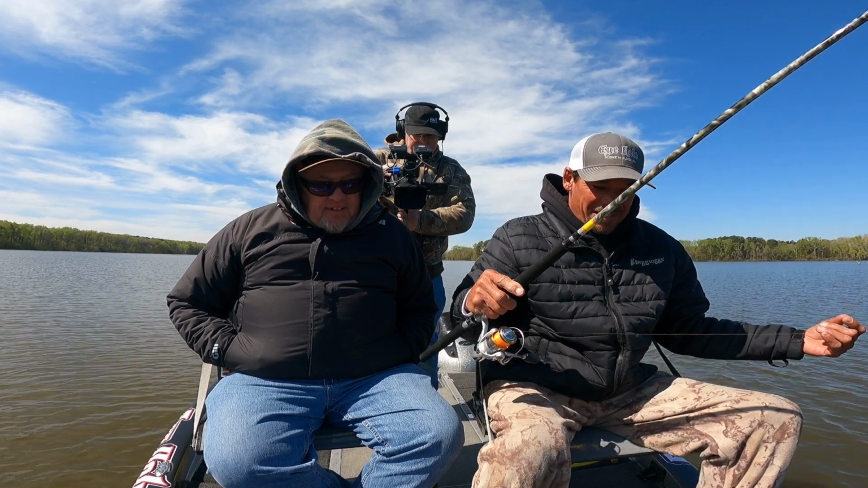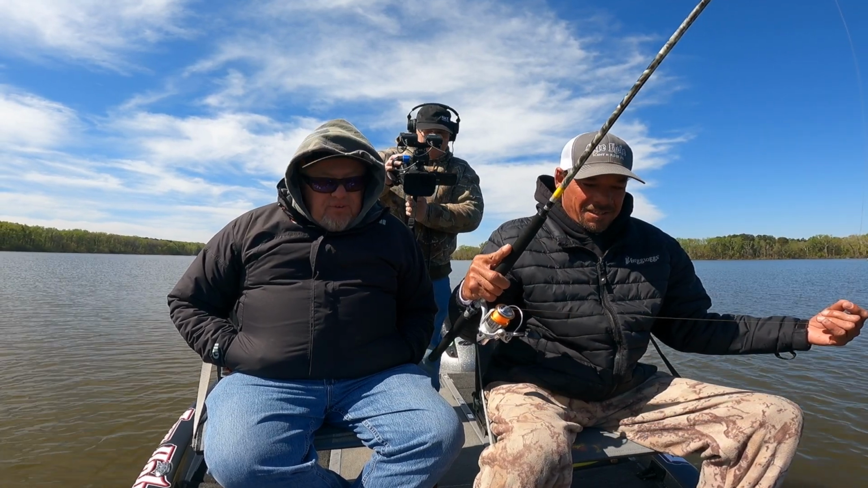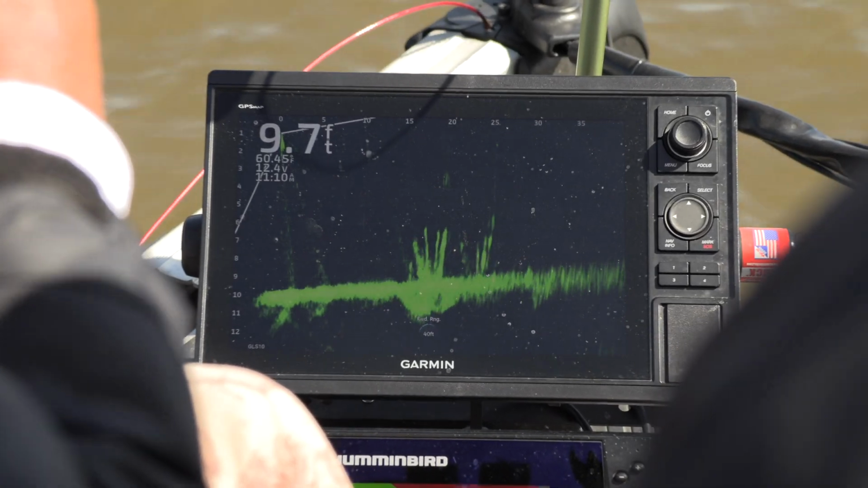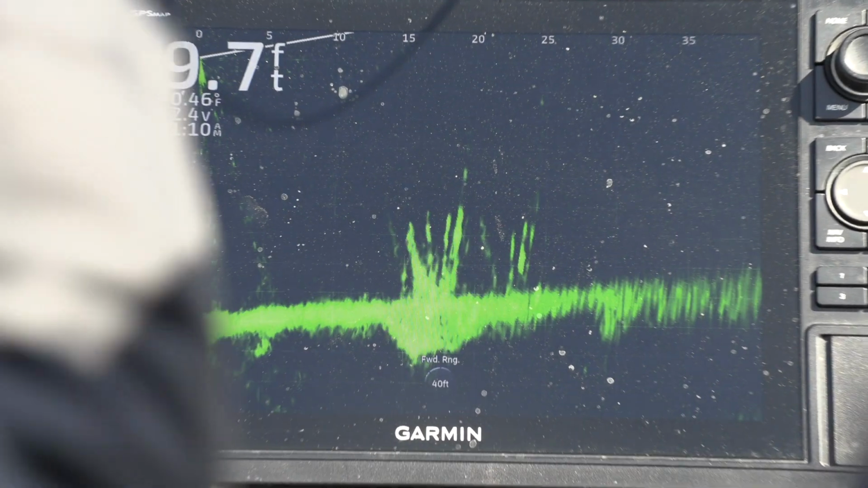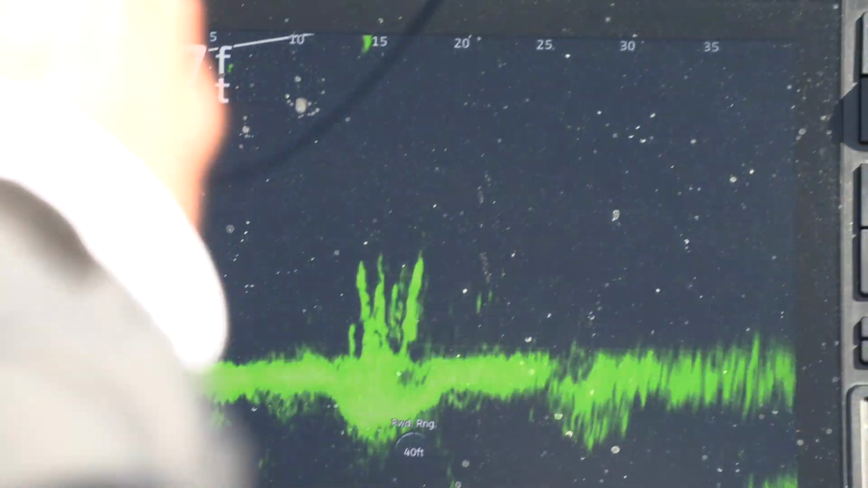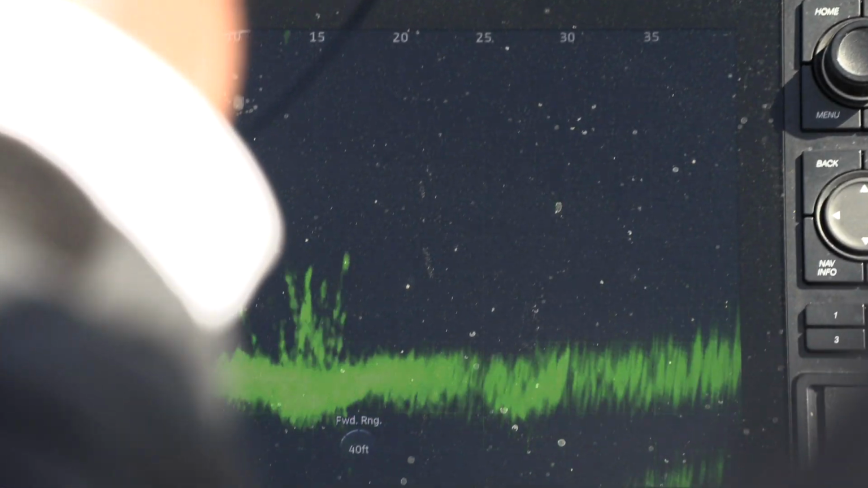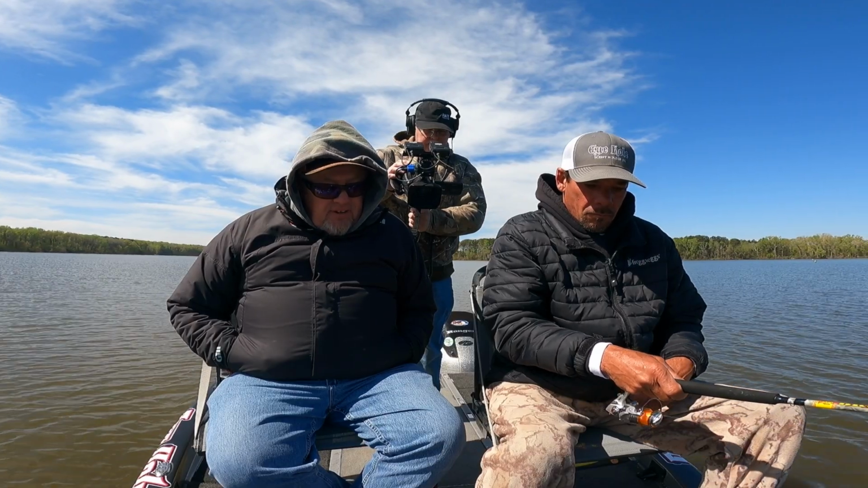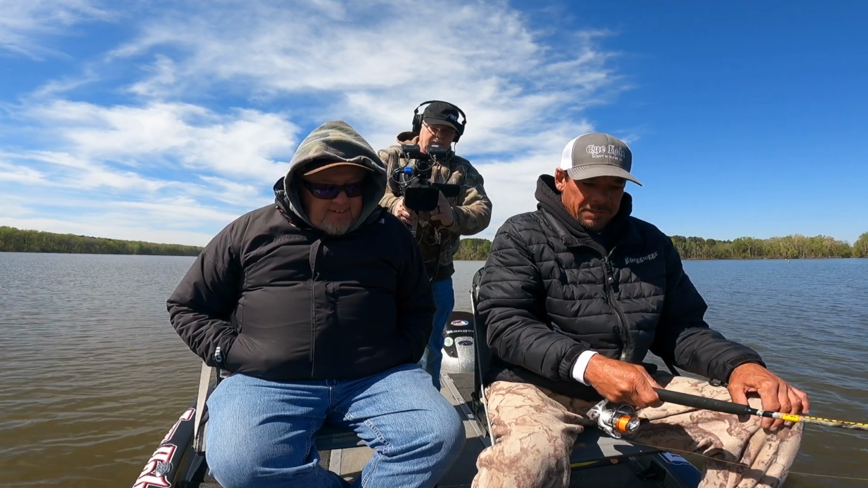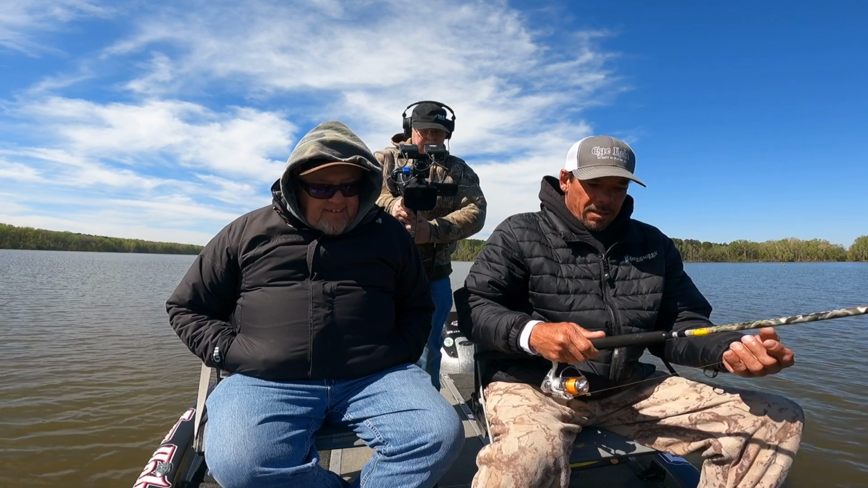Right now, he's fishing one of his stake beds that he's put in. You can see that nice and clear on the screen. About 10 foot of water right now. We're talking Wheeler Lake here in Alabama. Last week of March, you got a fish coming out of that stake bed. Ooh, went right back down. He followed it. He didn't like it, did he?